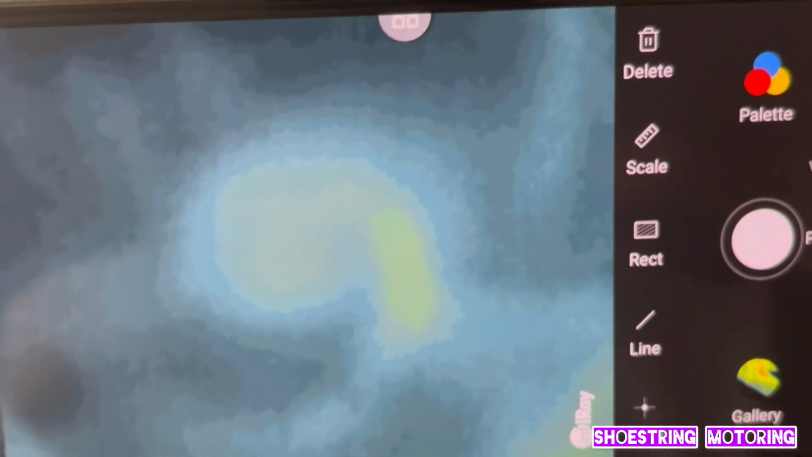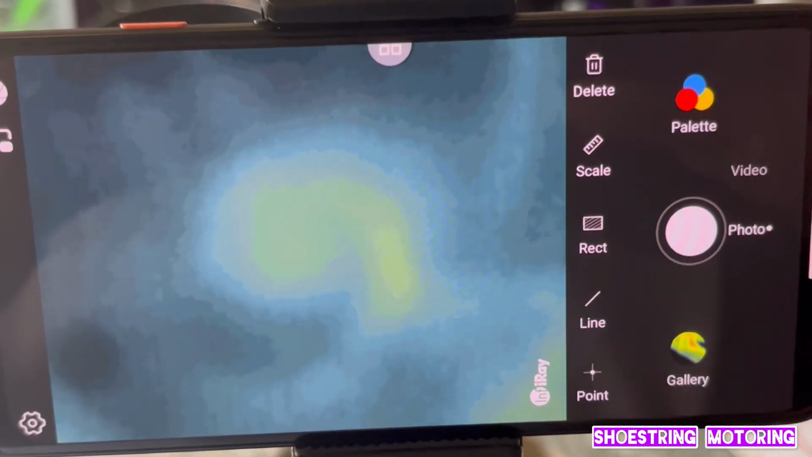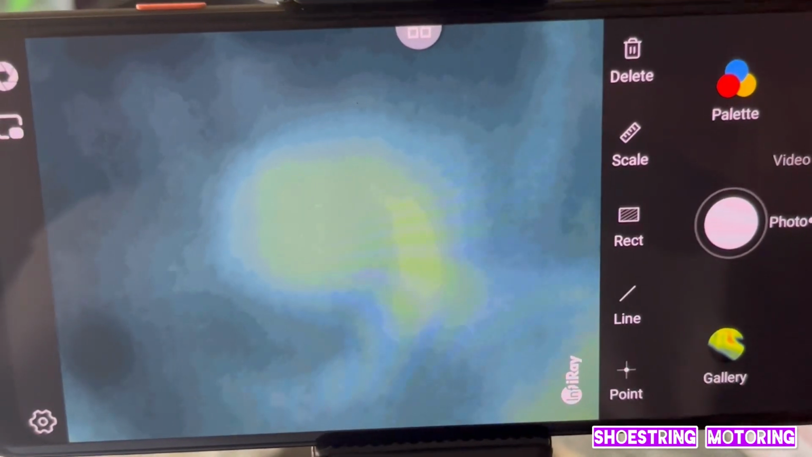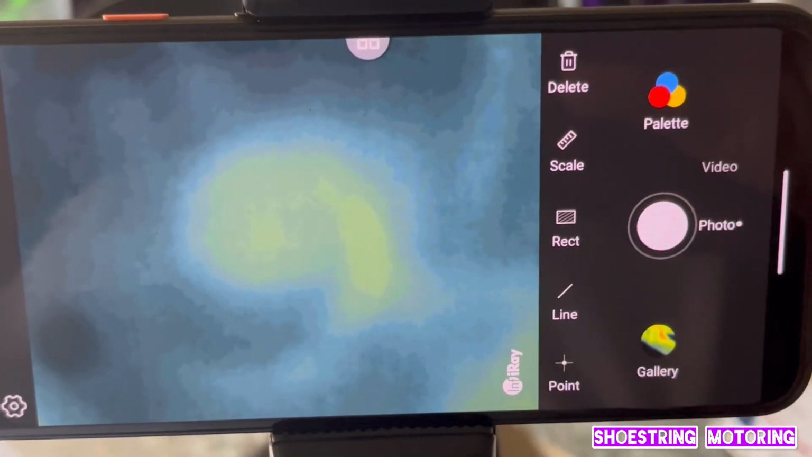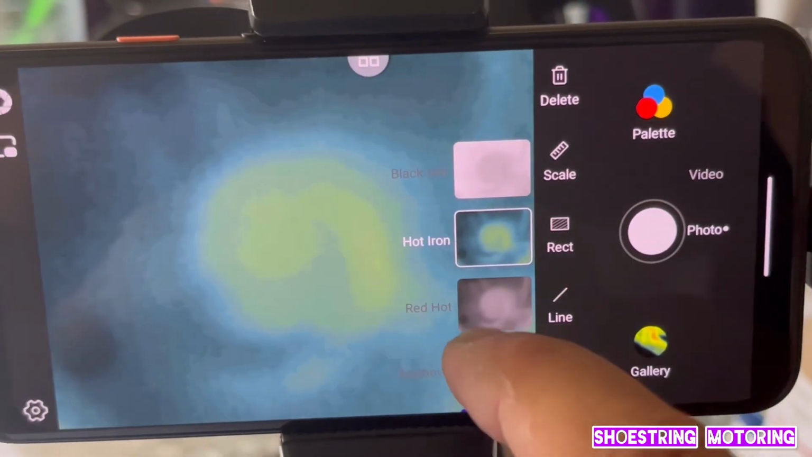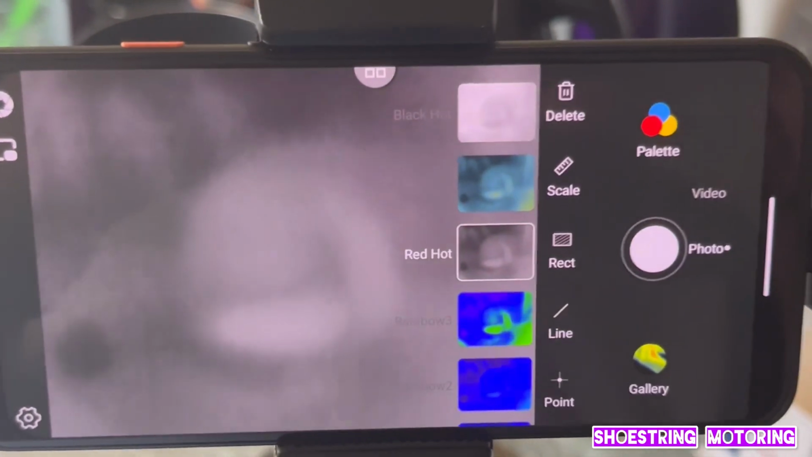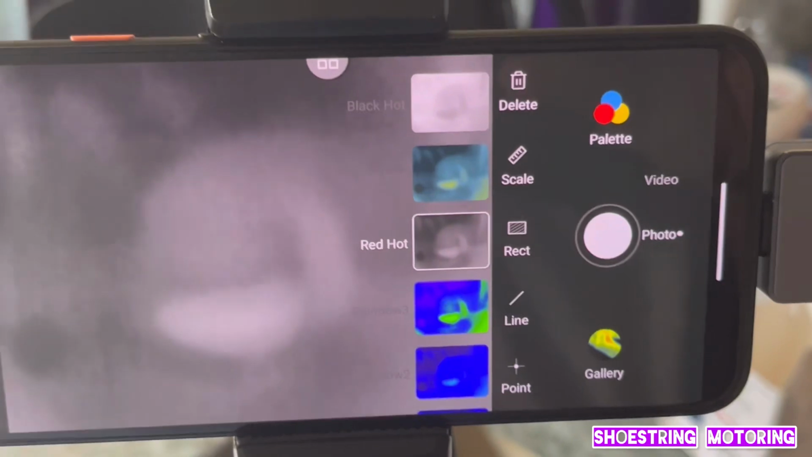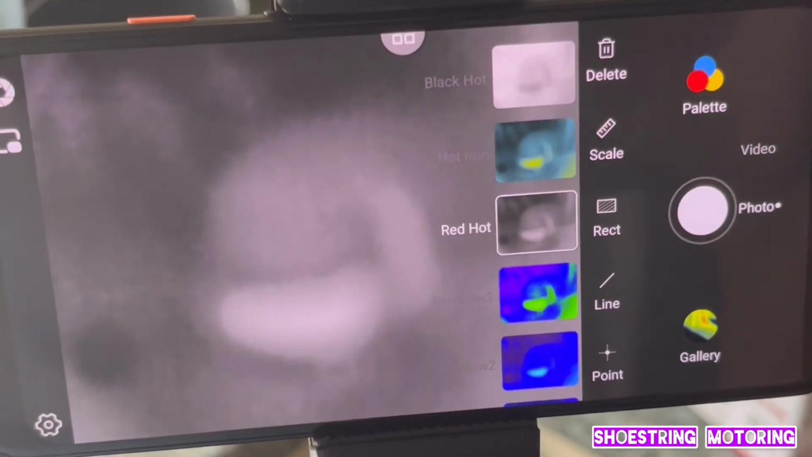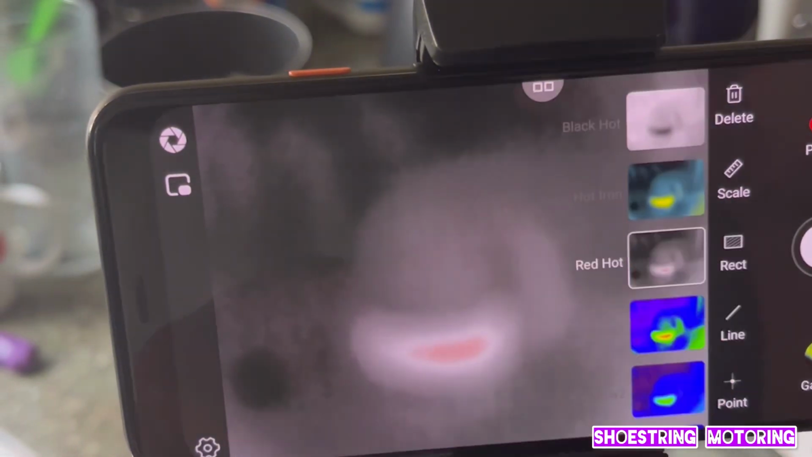Obviously, this is a negative. Right, I've got the tool on, and we're looking at the kettle. So it's a bit of a distance away, but let's see. Let's change the palette. Let's have it red hot. So everything looks grey. Rainbow. Let's go for the red.